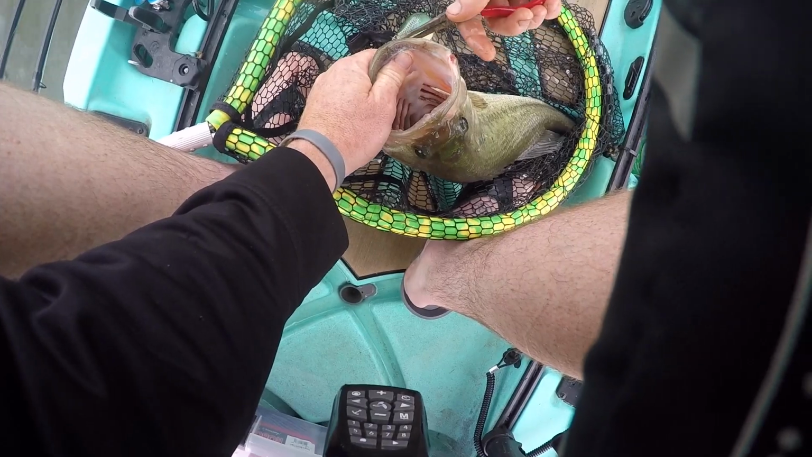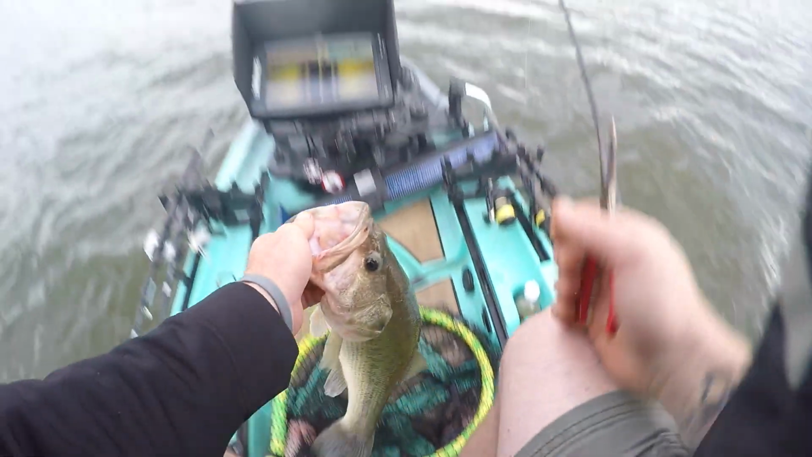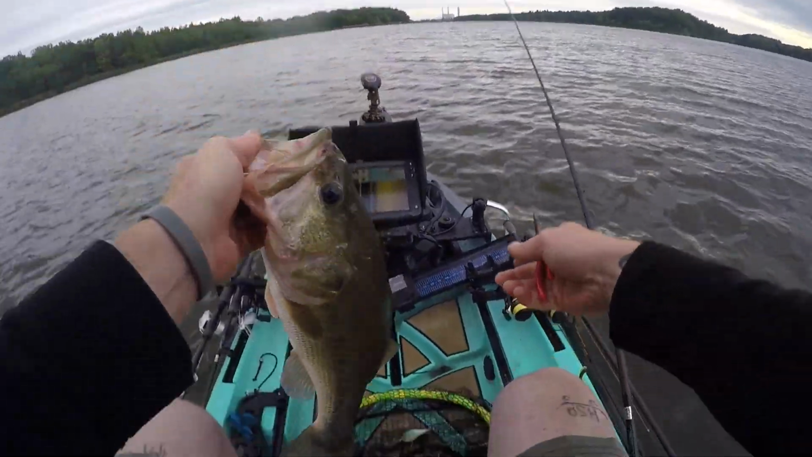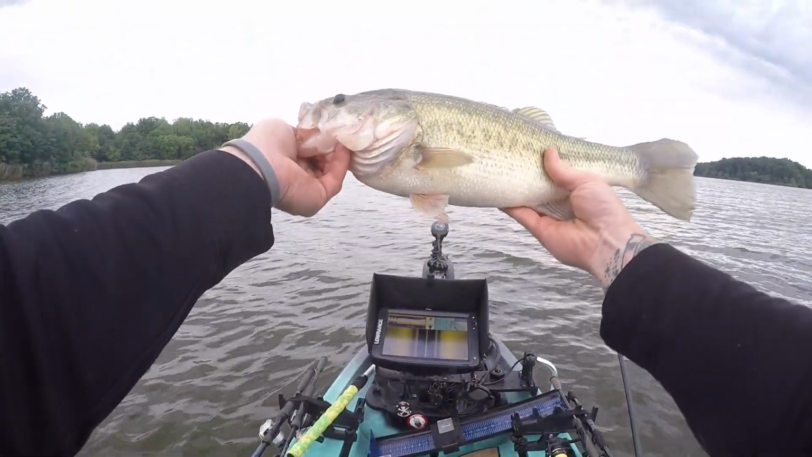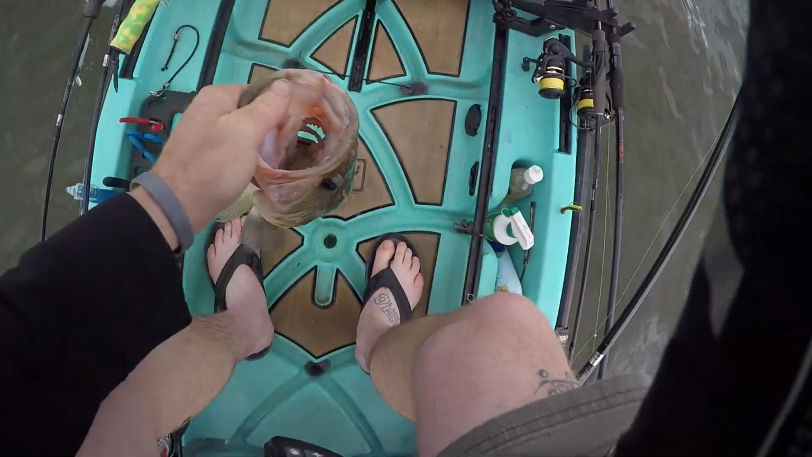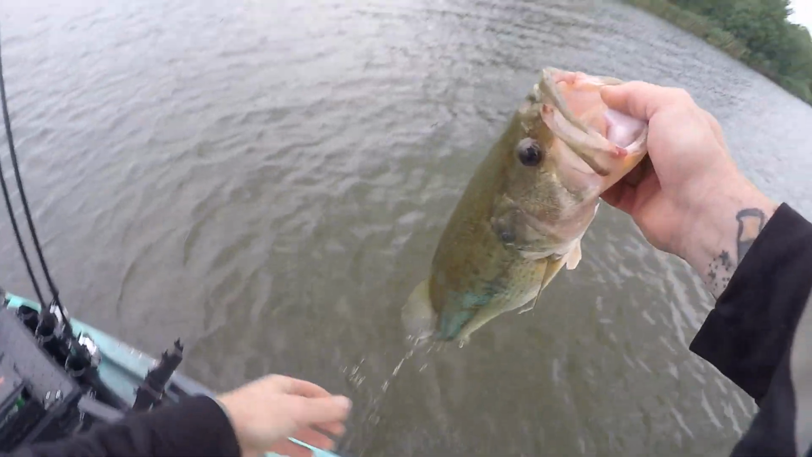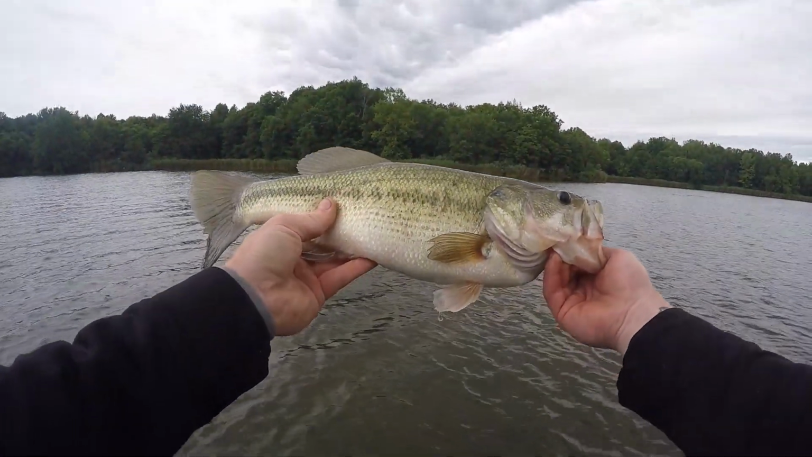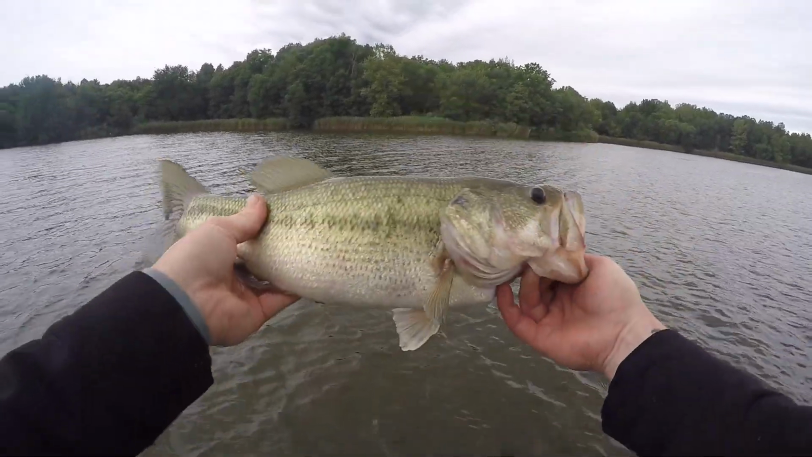Yes, sir. Yes, sir. That's a fat one. It's a 4-pounder. All day, that's a 4-pounder. Seems like my batteries are dead on the scale, but that's definitely a 3 3/4, 4-pounder for sure, all day. That's a good one.